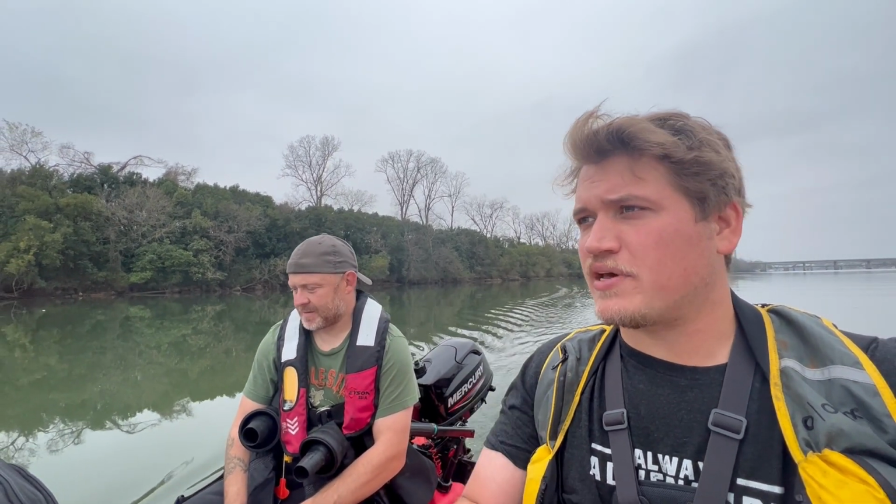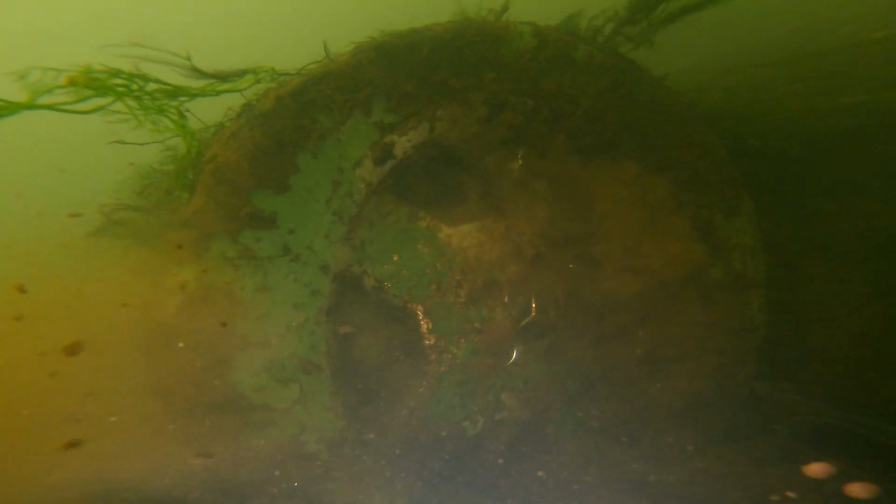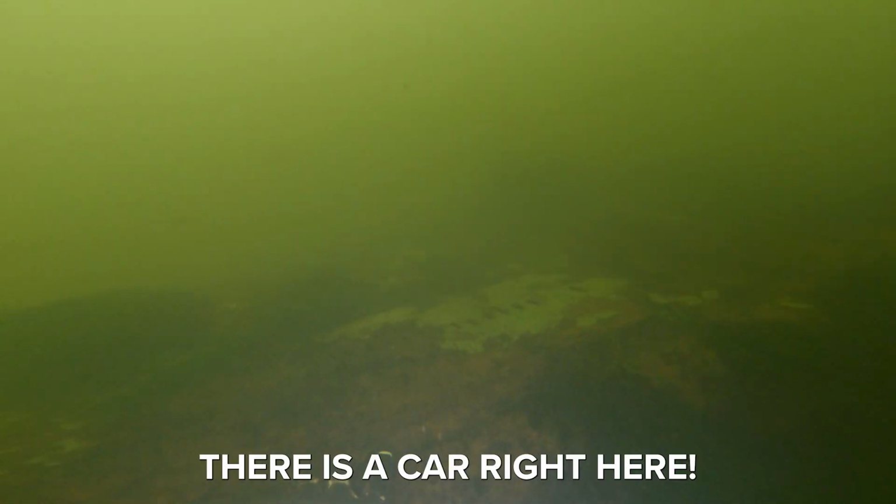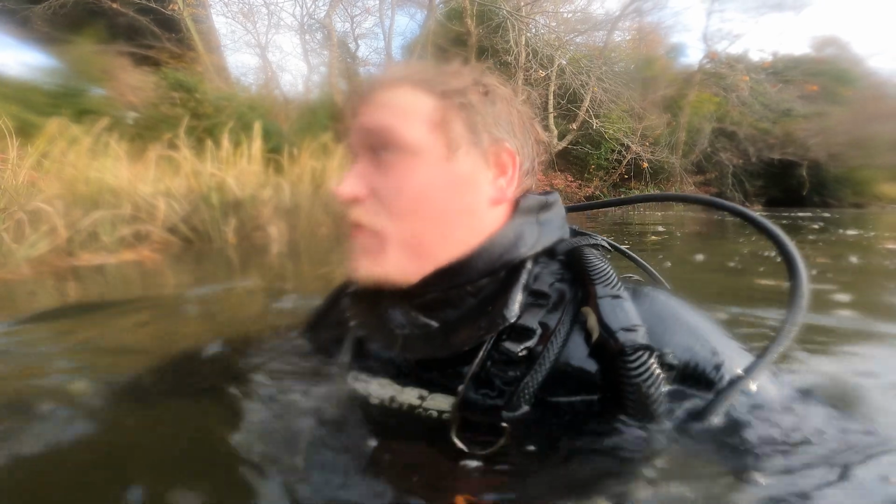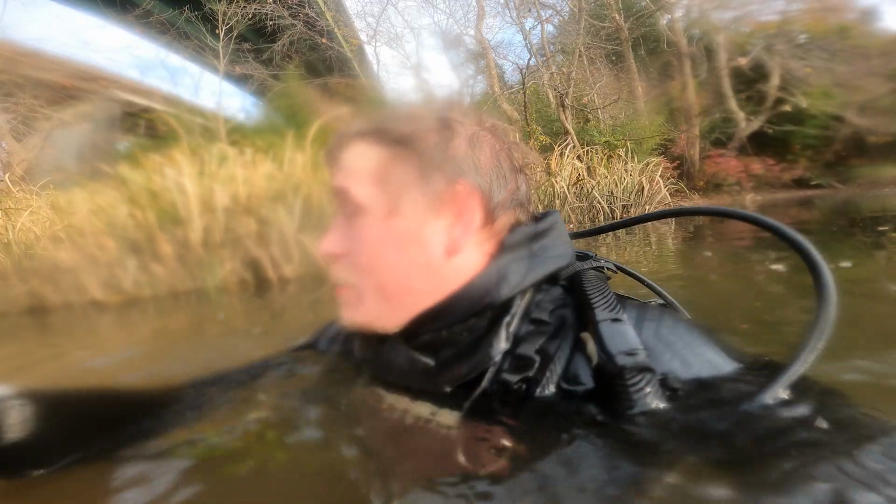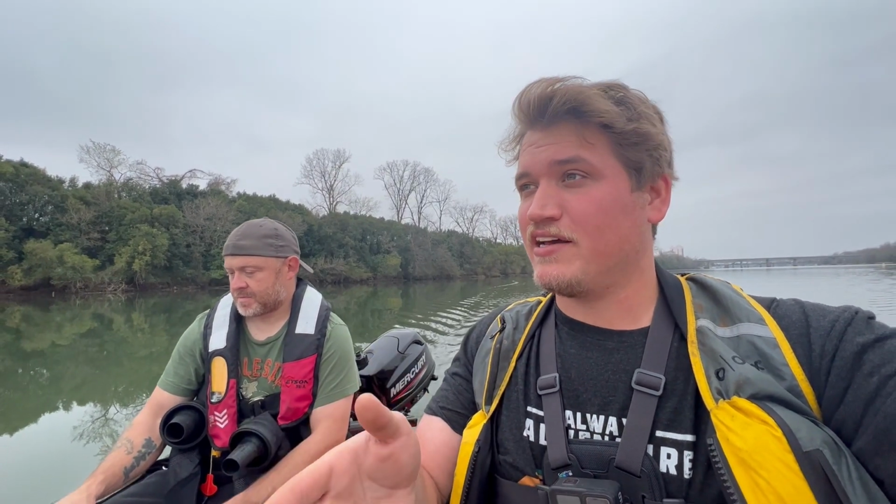We've already been out here and located a different Mercedes car. I just swam across it, which you guys can see here. Dude, I found a crashed car. There's an upside down Mercedes-Benz. There's no way, there's gotta be a car crash. That was really crazy to find that just by swimming up on it.